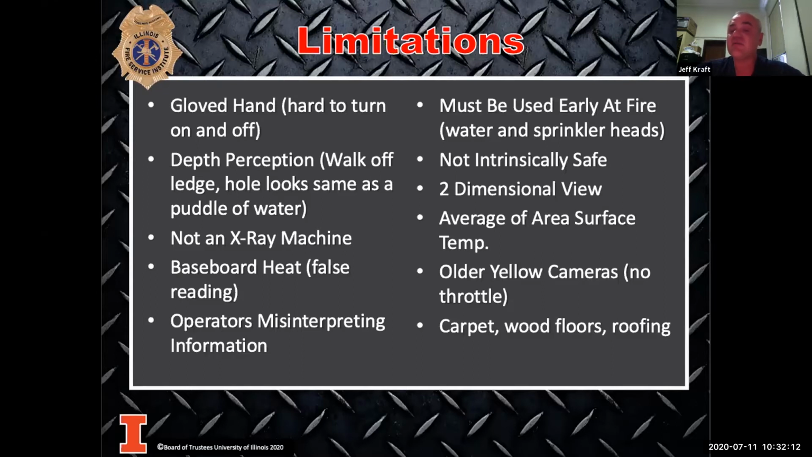Some cameras are not intrinsically safe. You need to know what you're looking for and how much you're willing to pay for your cameras. Most of the cameras out there, though, are not intrinsically safe. I'm not saying it again.